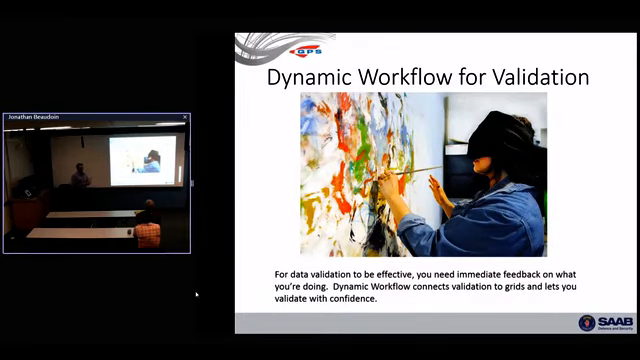And I want to pitch the idea of dynamic workflow for validation. The analogy I make is, you shouldn't be cleaning your data unless you can see what you're doing. If you have a nursery and you're painting it because there's a baby coming, would you turn off the lights and paint at night? No, you turn on the lights later and you're like, oh, what did I do to this room? It's the same with data cleaning. You shouldn't be scrubbing your data unless you can see the results. And you should be able to see that in as short a time as possible.